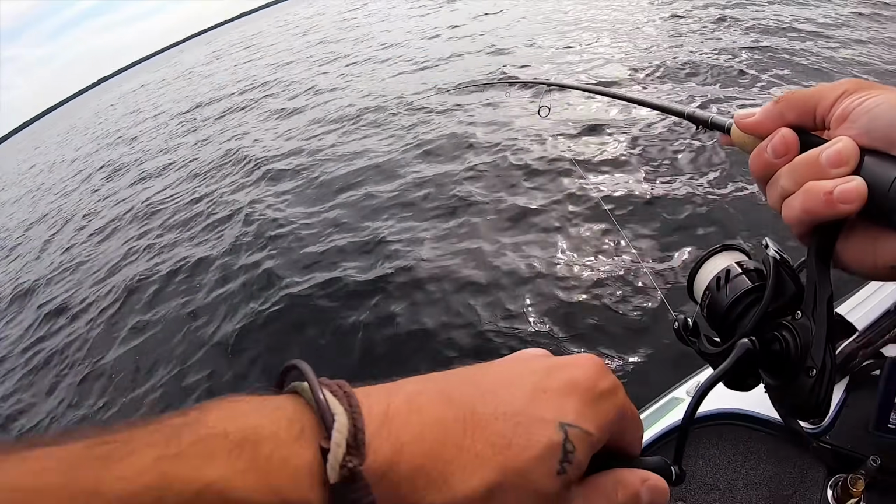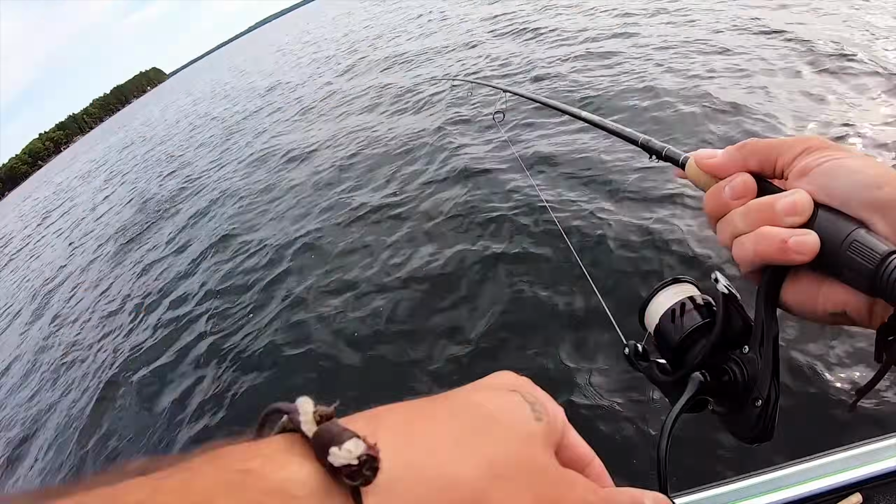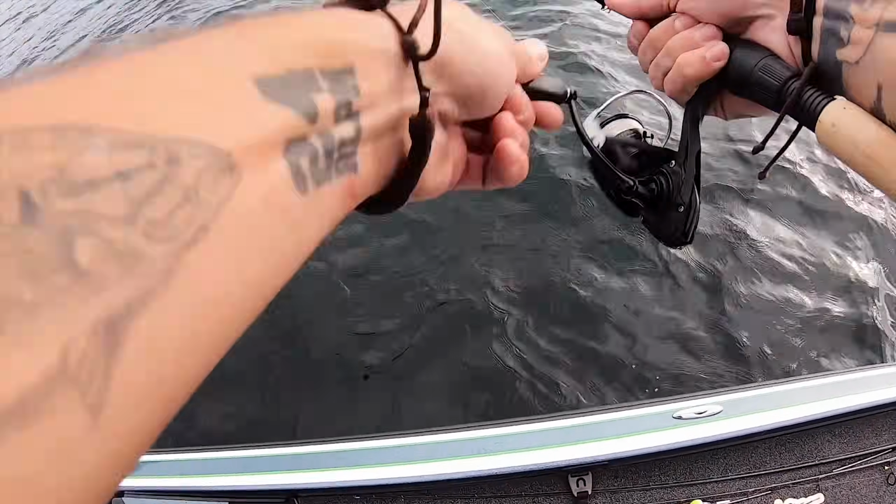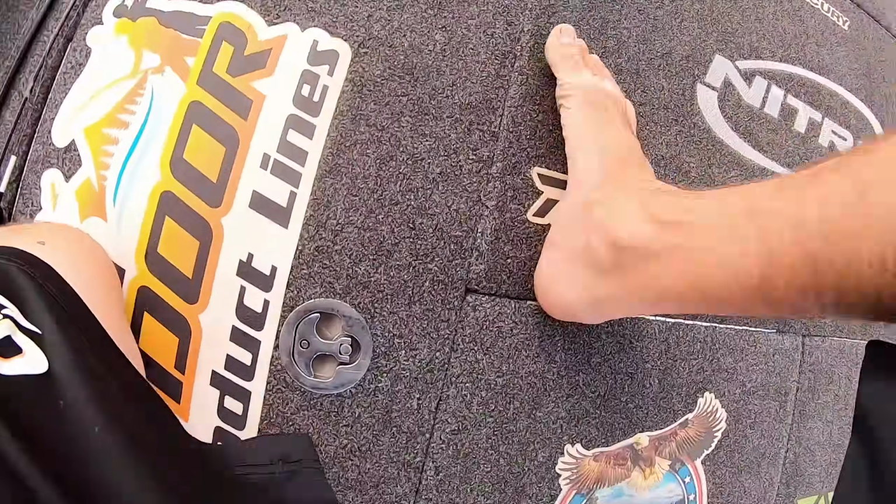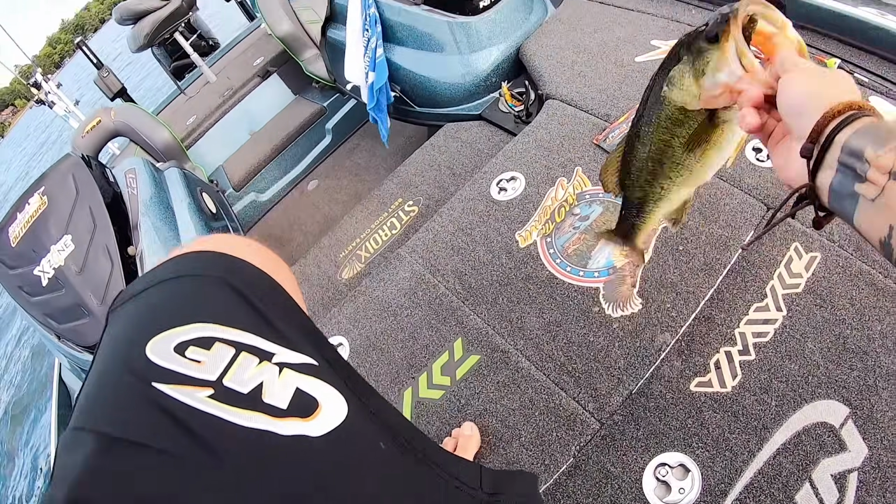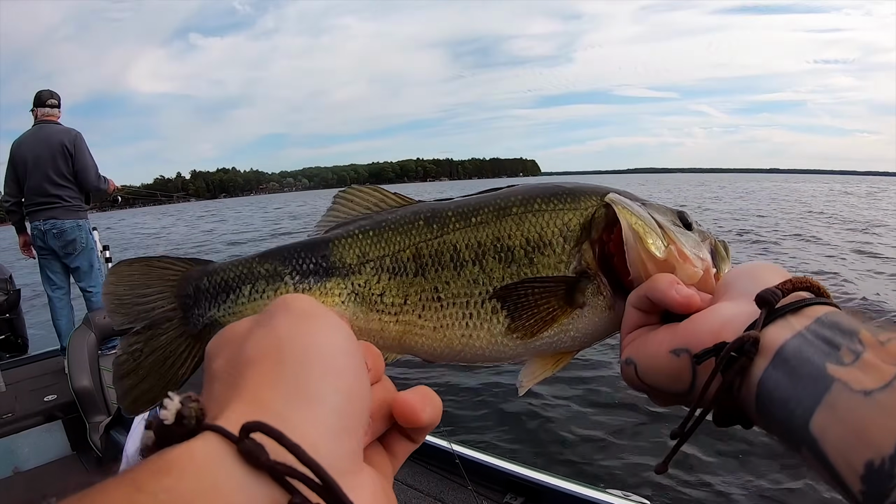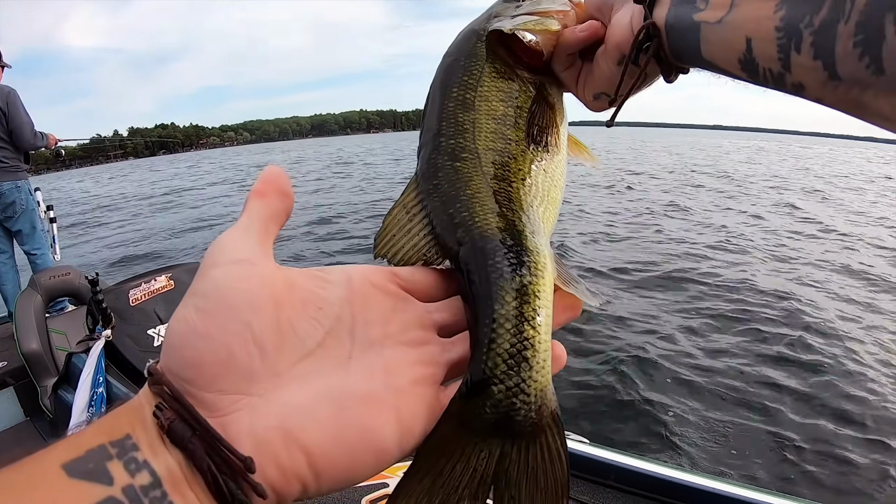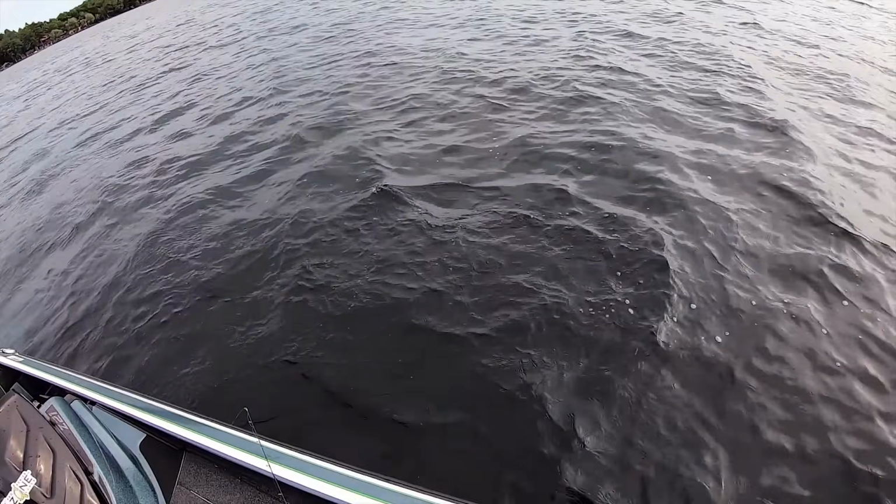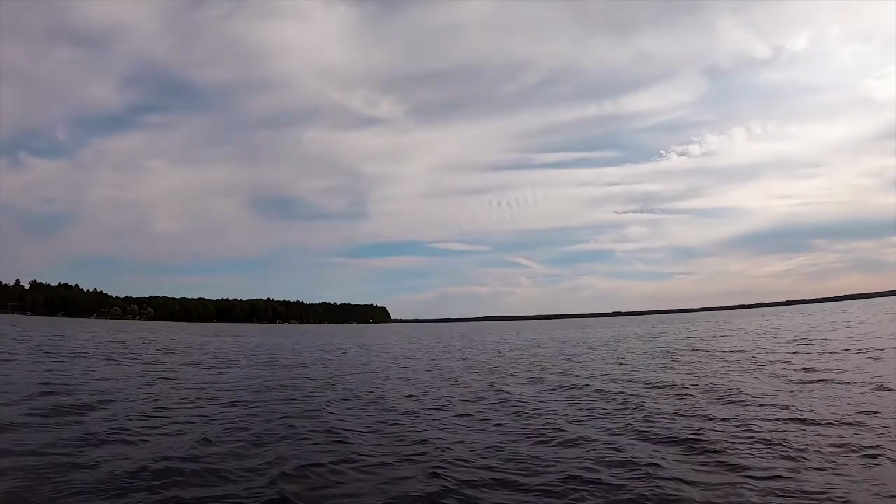Is that a largemouth? If it is, it's a nice one. Guys, look at that. FTA hammer stick engulfed. Not a huge one, but a nice one. Kind of beat up on the tail right there. Here we go, Dad. Oops. Is that a snag? Nice one.